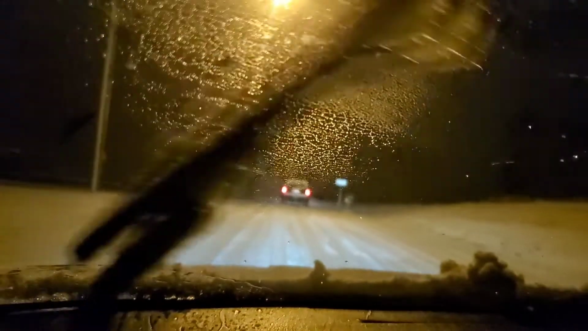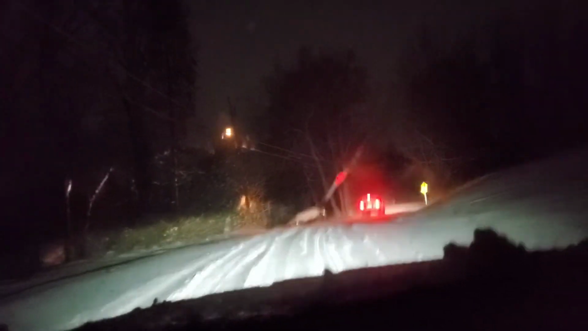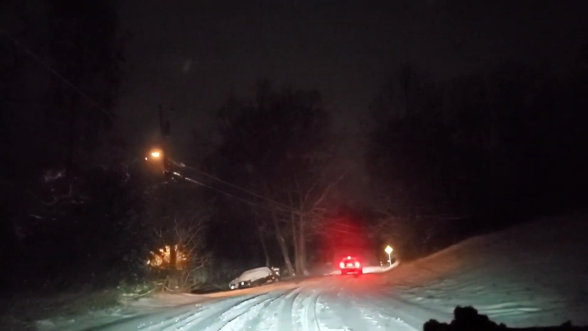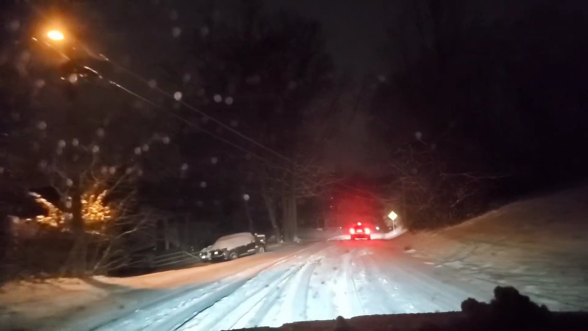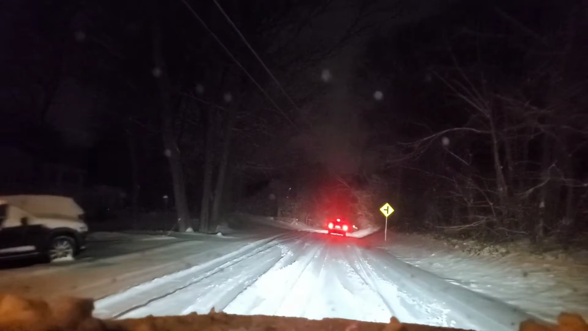Let's clean the hill on this side. Up the hill, and it's turning and going down the hill. Down the hill it goes.